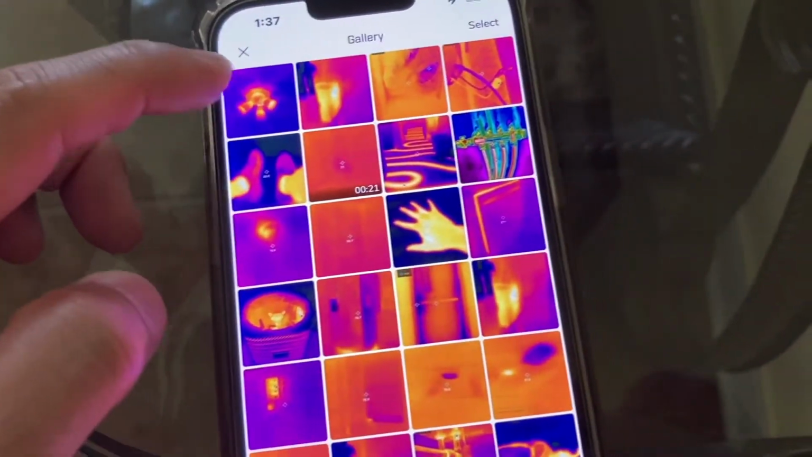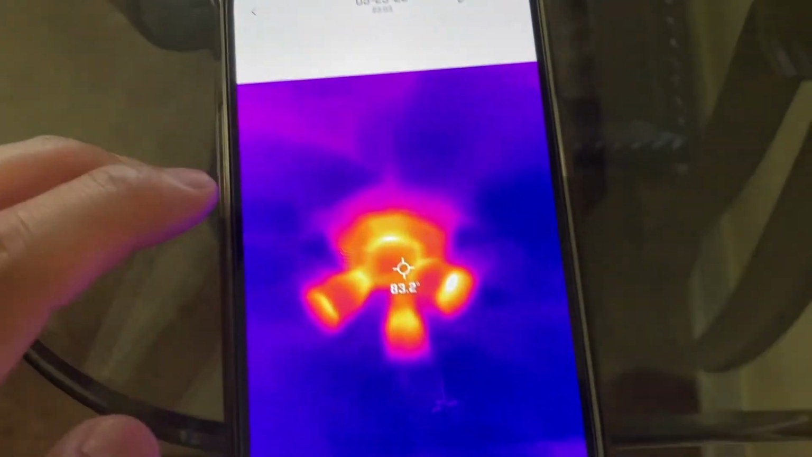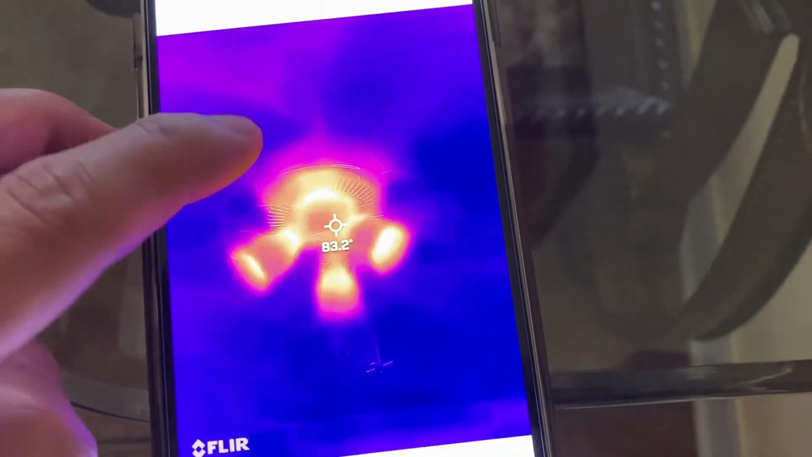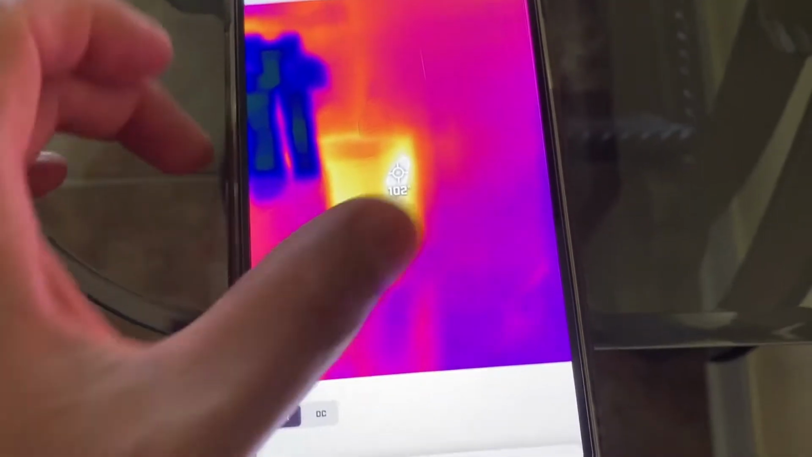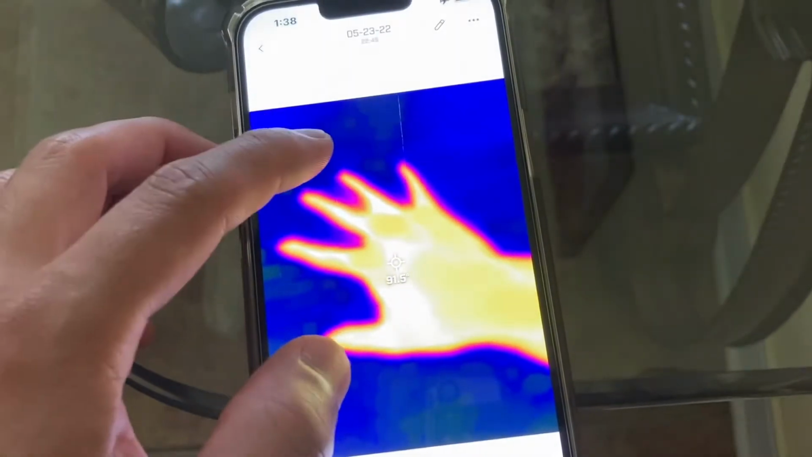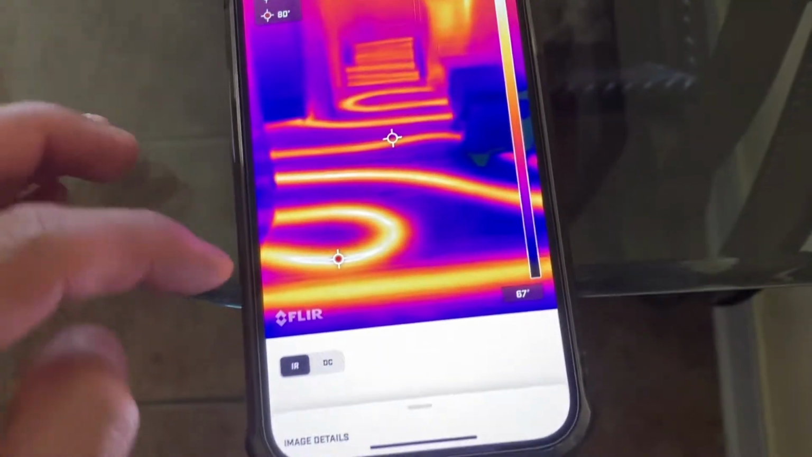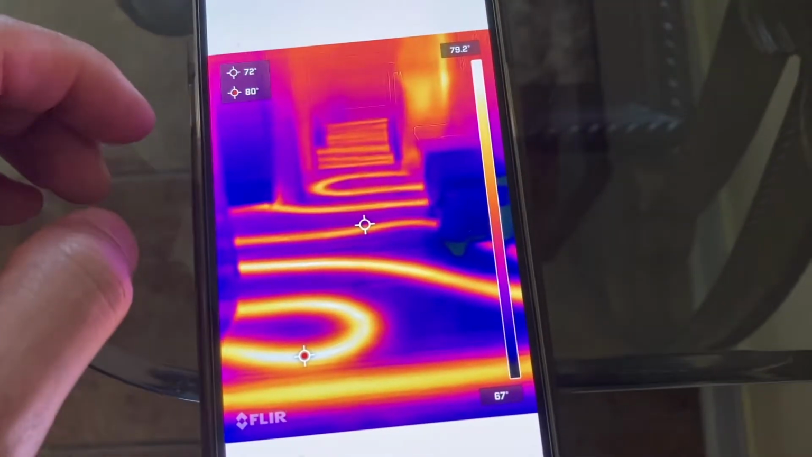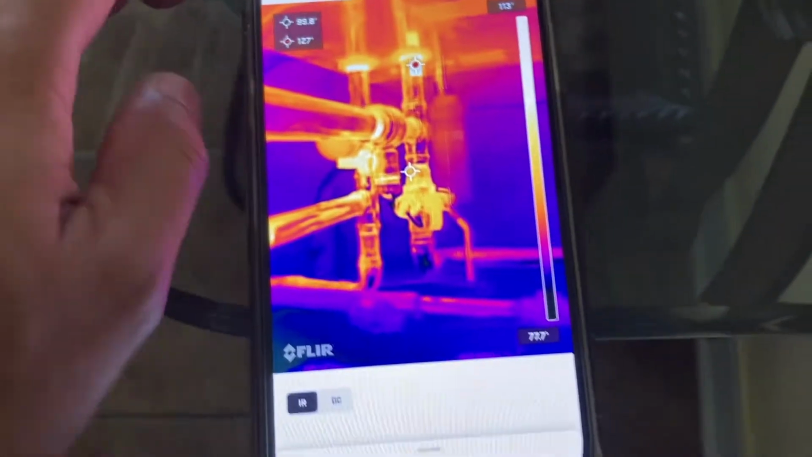So this right here is the most recent thing that I took a picture of. This was a fan light, and that's a washer and dryer. You can see the dryer is really hot. And this is my hand. This is a FLIR heating coil. This is my dishwasher. These are some pipes.